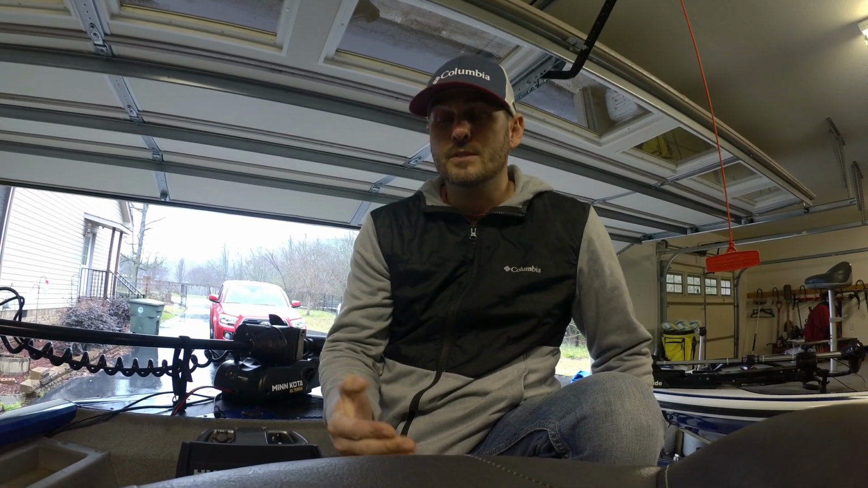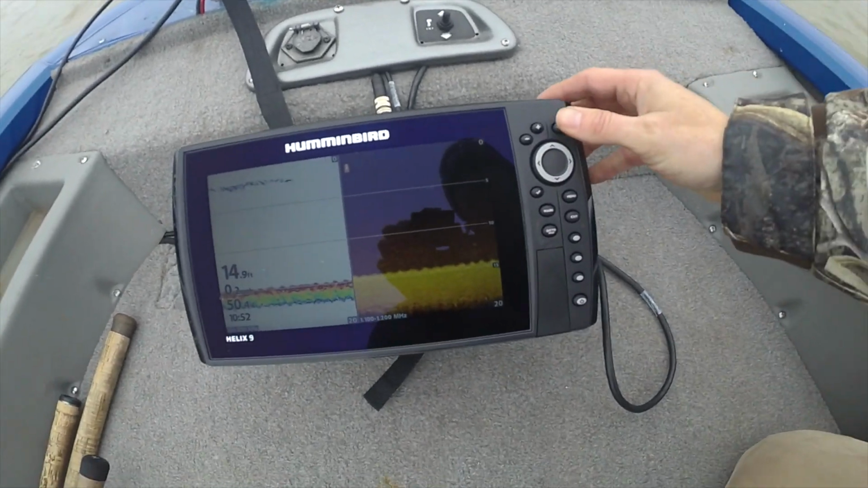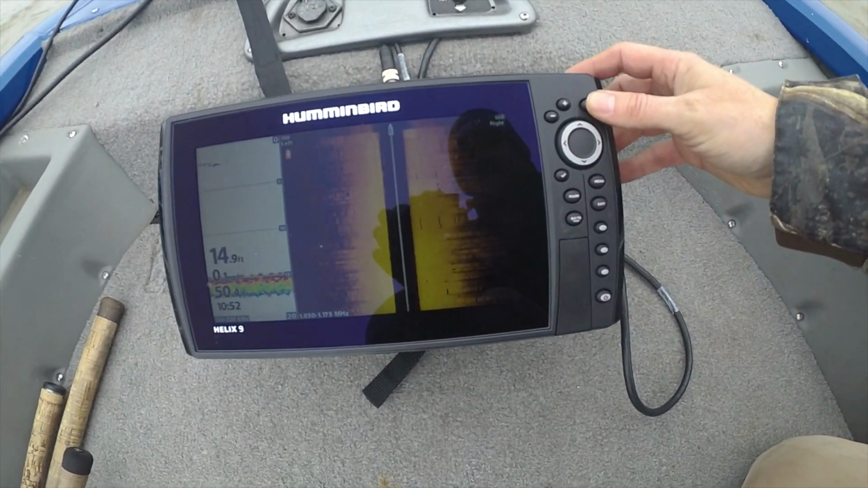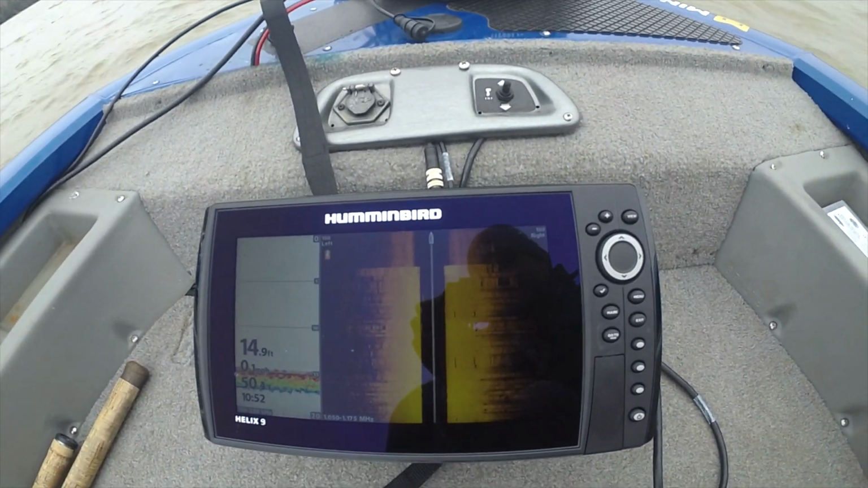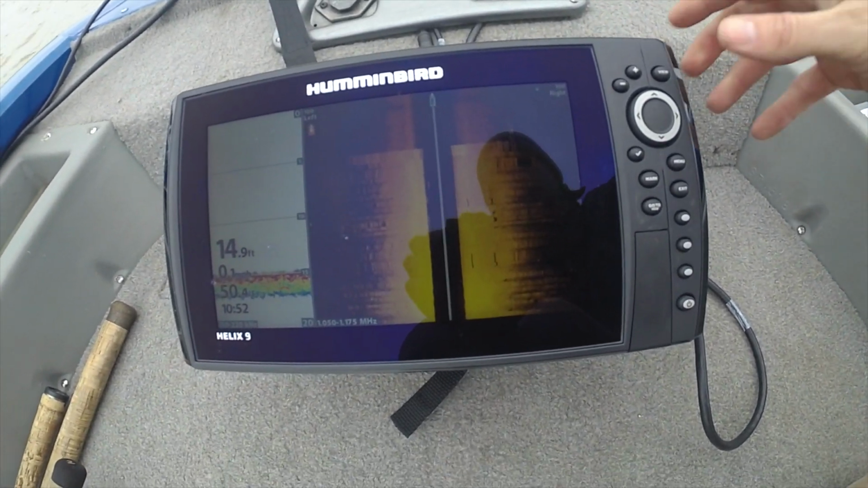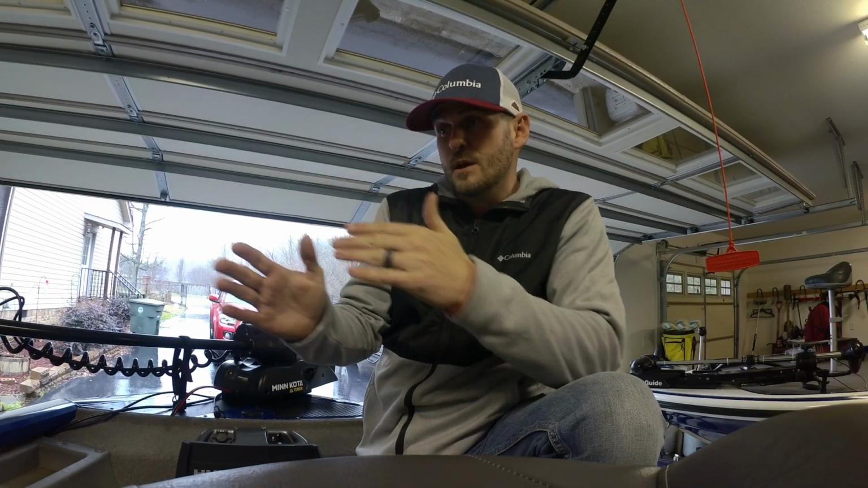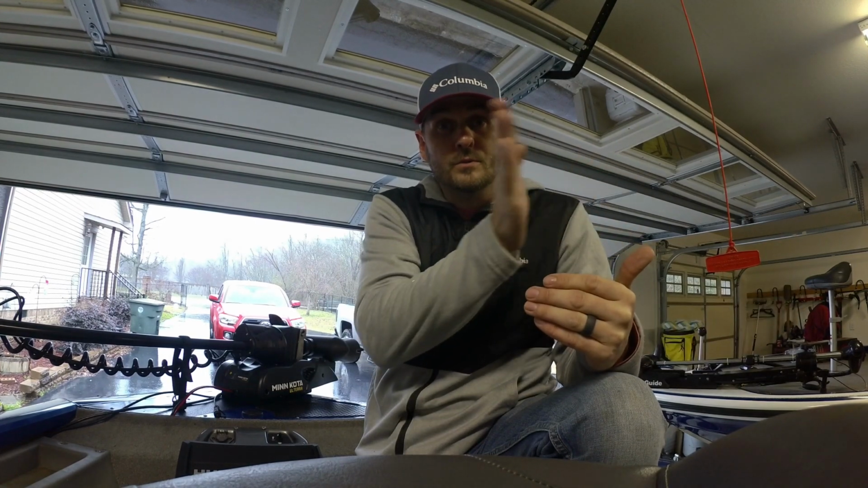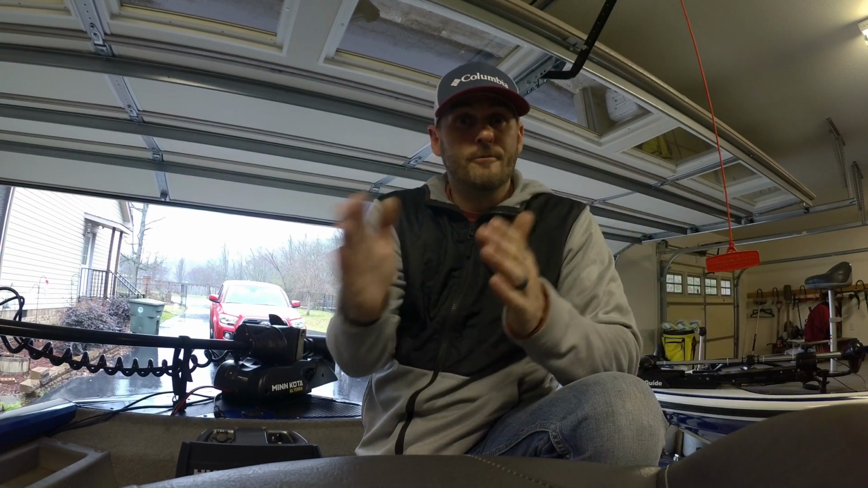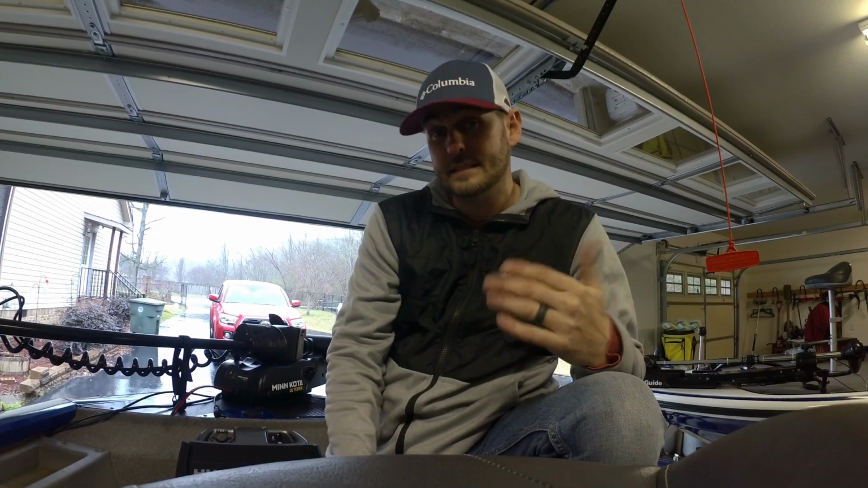With the side imaging, I can actually go left and look out to the side. I know which way the trolling motor is pointing, so I know that if it's going this way, left will be out this way, or if I'm straight ahead, left will be straight. But you can literally do 360. You can look all the way around and see what's out there in front of you. So it's a really cool, nifty idea. Glad that they did that.